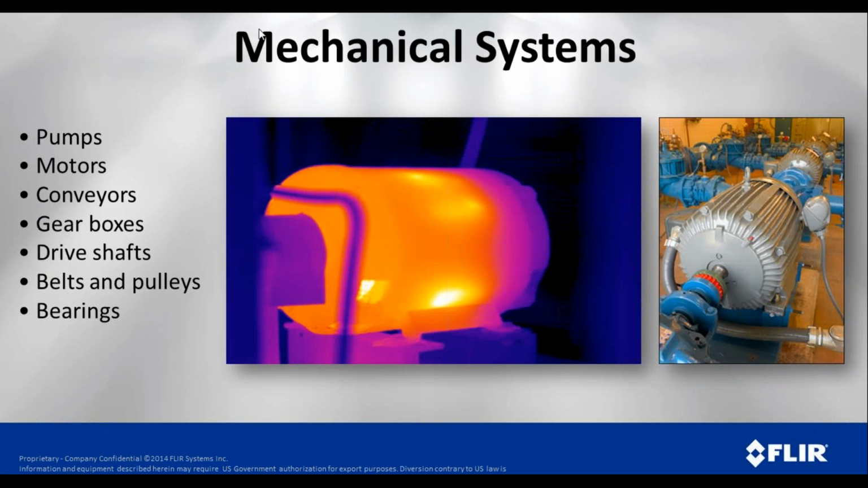Mechanical systems, and these are things like pumps, motors, conveyors, gearboxes, drive shafts, belts, pulleys, bearings, things like that. We're looking at this motor here, and if this motor is running hot, it's going to shorten its life. And the only way we can really tell if it's running hot is to take a look at it with an infrared camera. May not be the only way, but it's the best way.